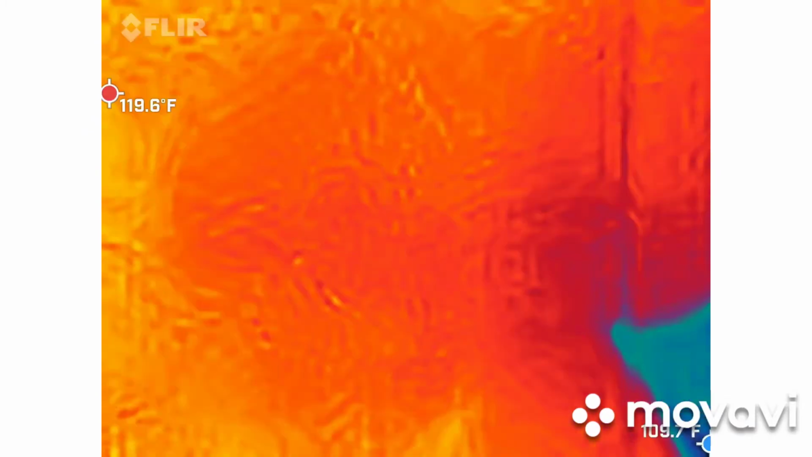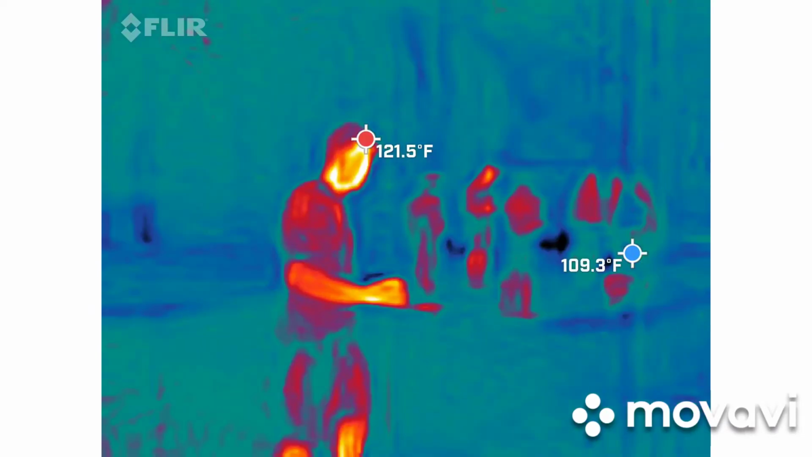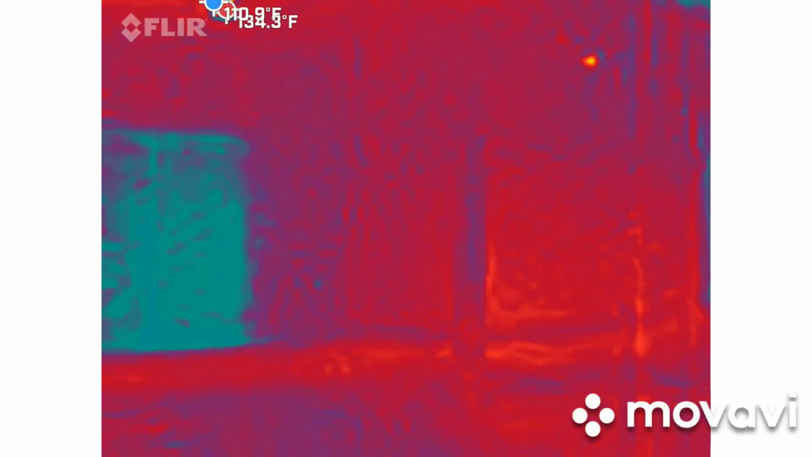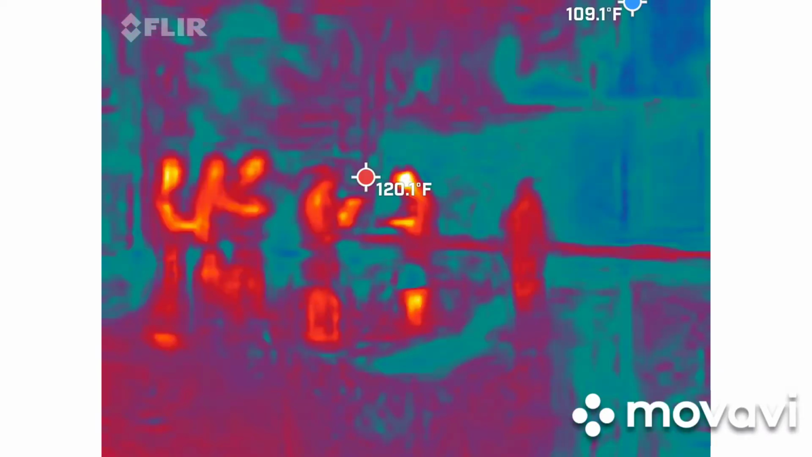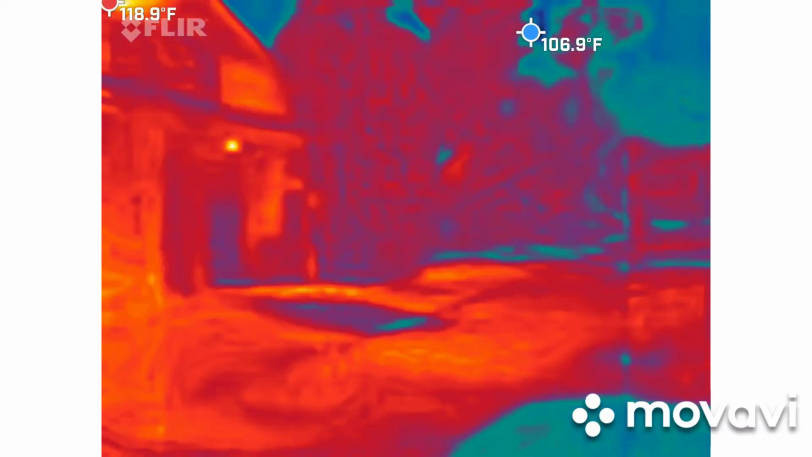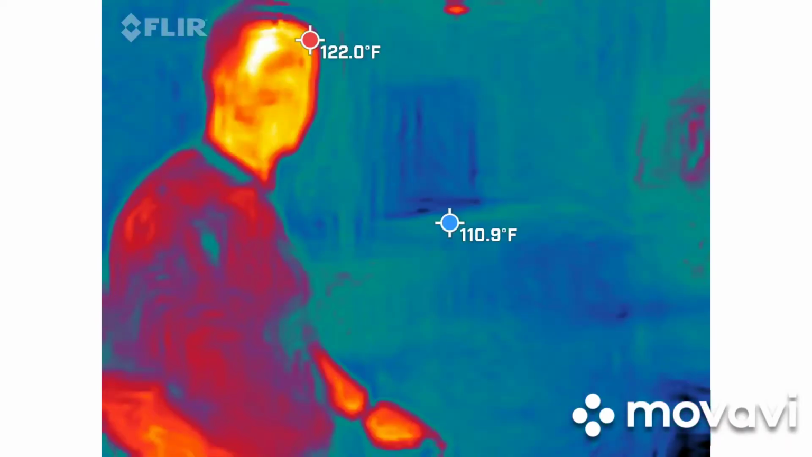Ooh, that's my hand. I'm actually trying to keep you in it for a second.